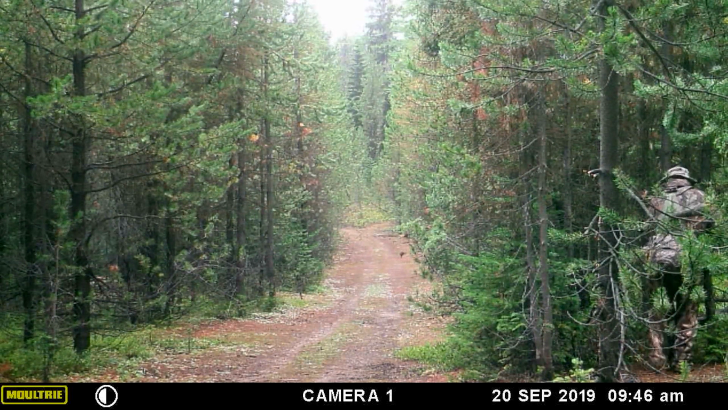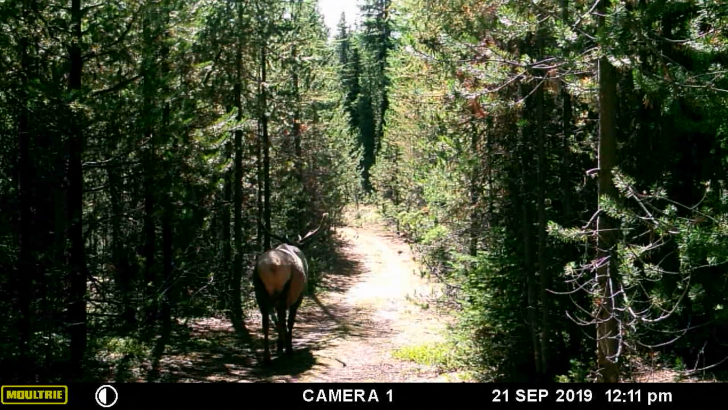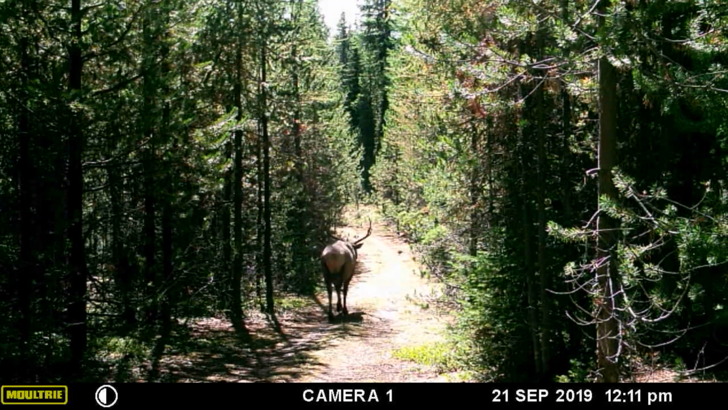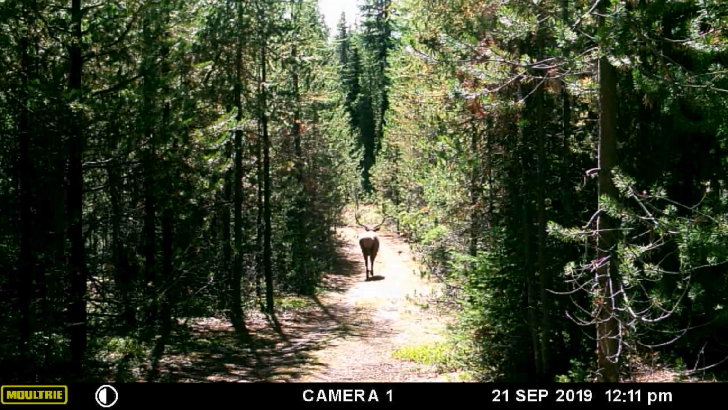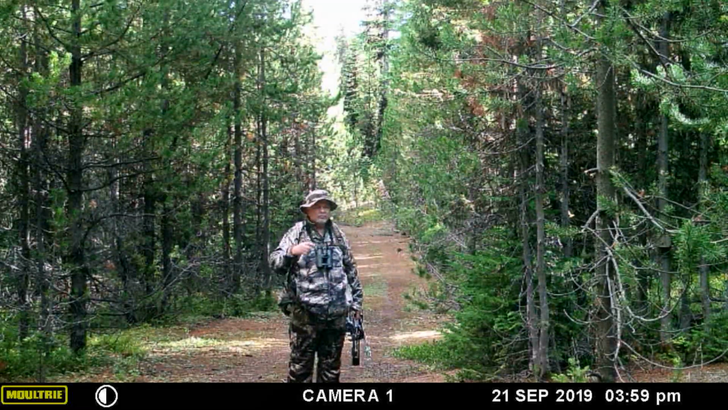Here's about 10 days later, checking my trail cams. There's somebody walking by. 3 hours later, after that guy walks by, this bull comes by. And then 3 or 4 hours later, after that bull, there I am, screwed to pooch.